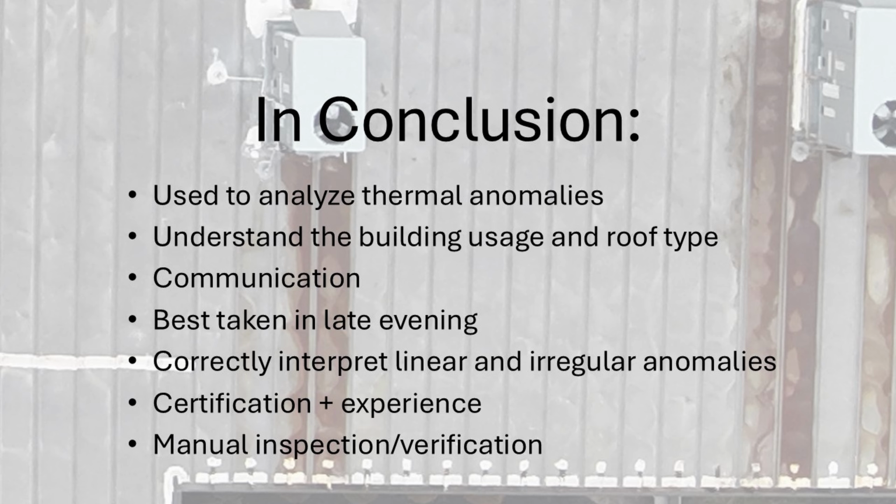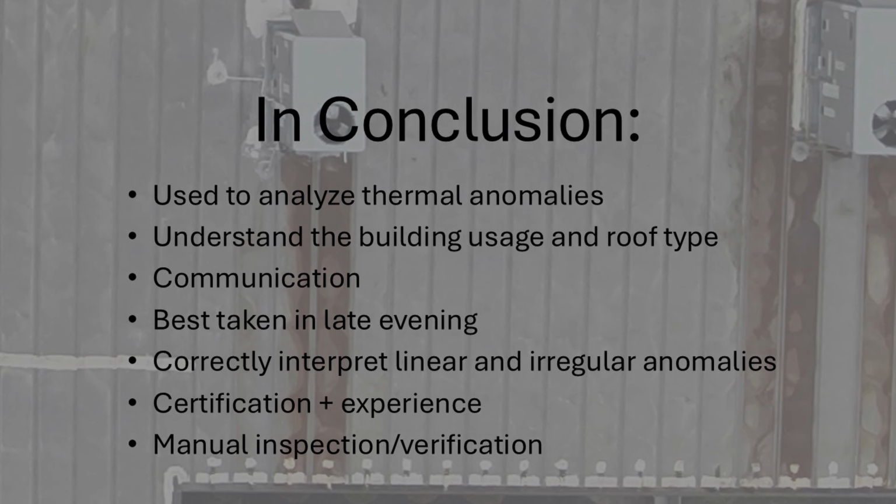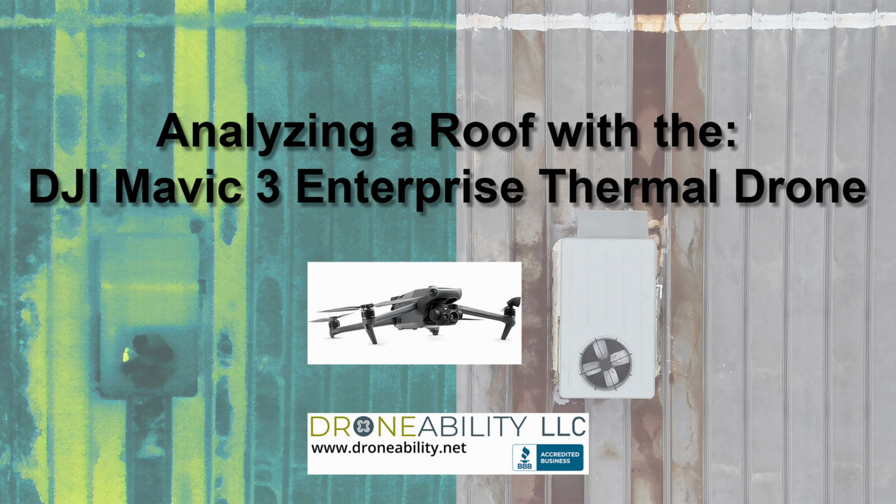Besides that, if possible, manually inspect either on the roof or, if you can't get on the roof, manually inspect from inside the building and look for leaks, look for any problems that are happening where you're seeing them in your thermal scans. Besides these bullets, there are many other possible things that could be on this list. It could be endless.